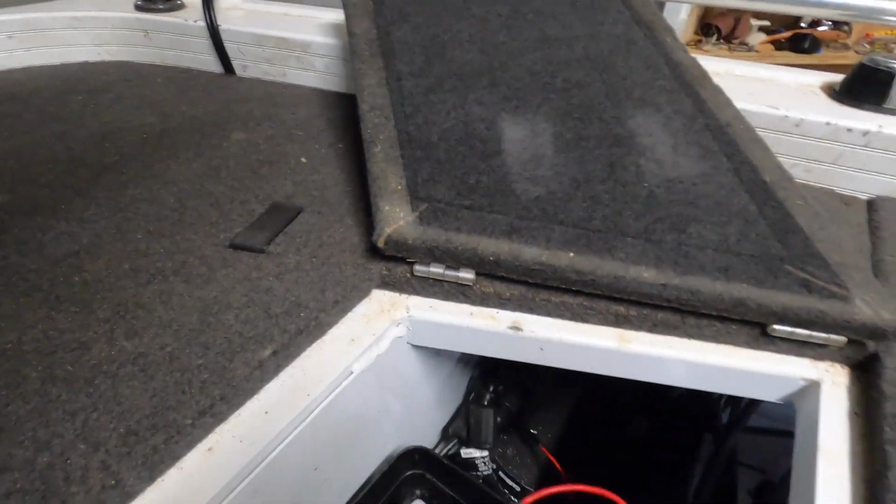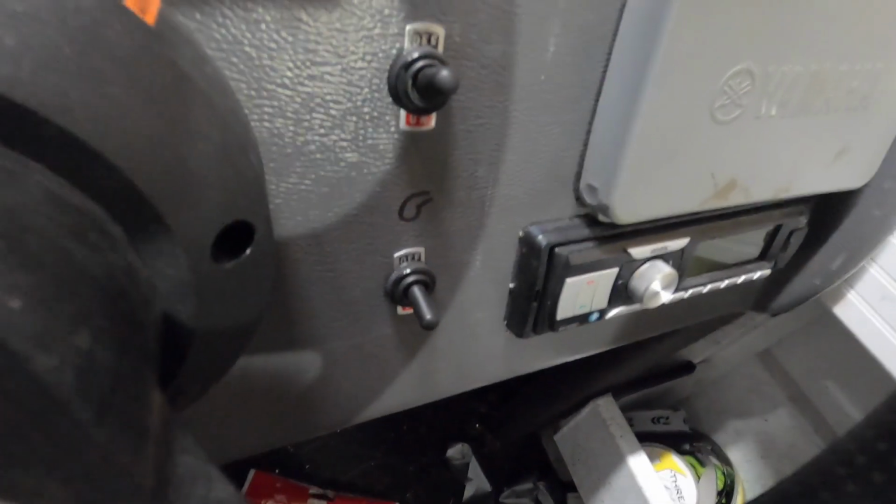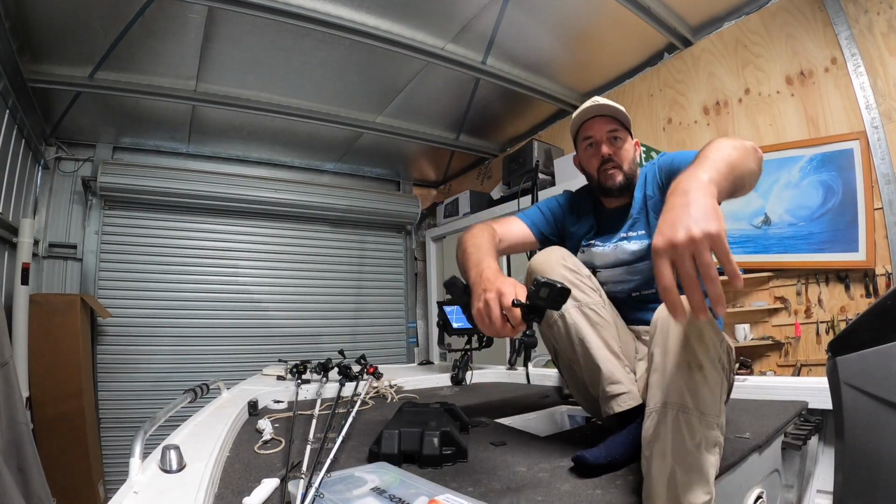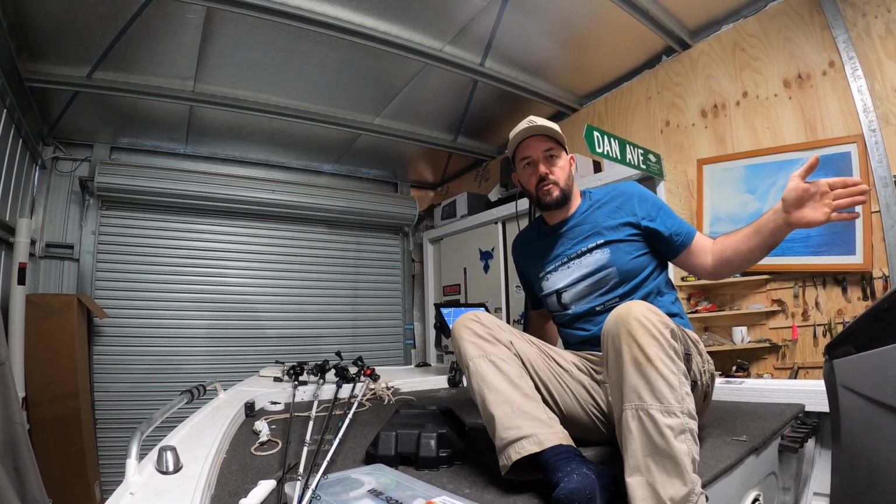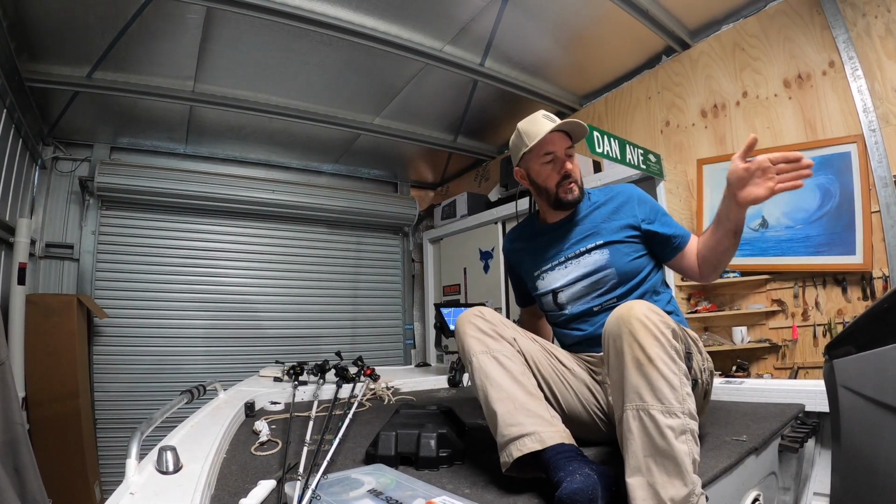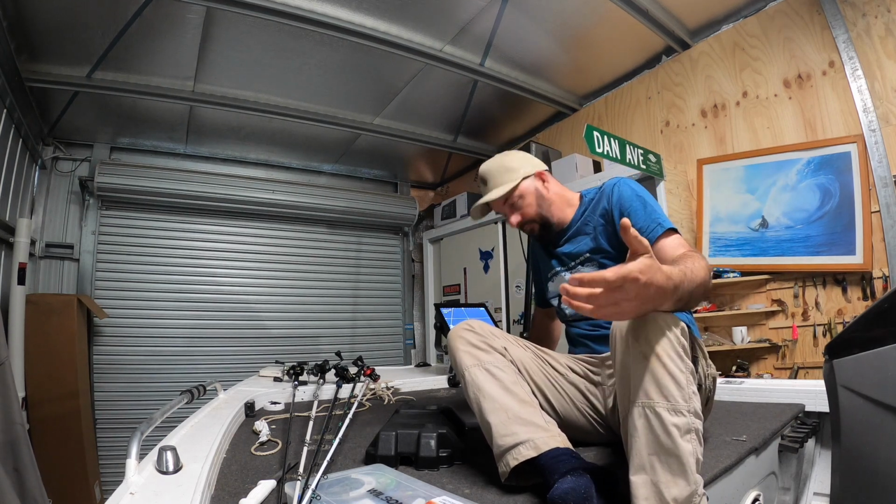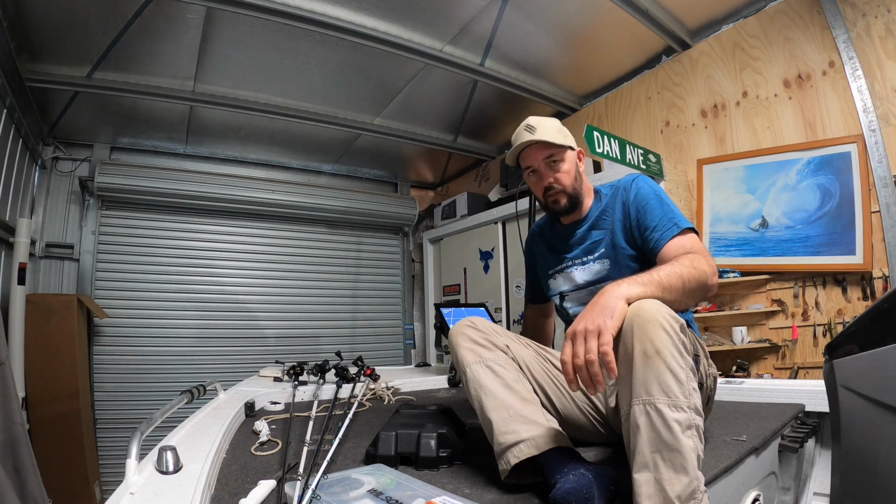But the power from there I've just run through to a switch on my dashboard there. So that runs from the battery. The power supply runs through a switch on the dash. It switches off the head unit and the black box as well. I've just got the standard inline fuses that come out of the packet, nothing special there.